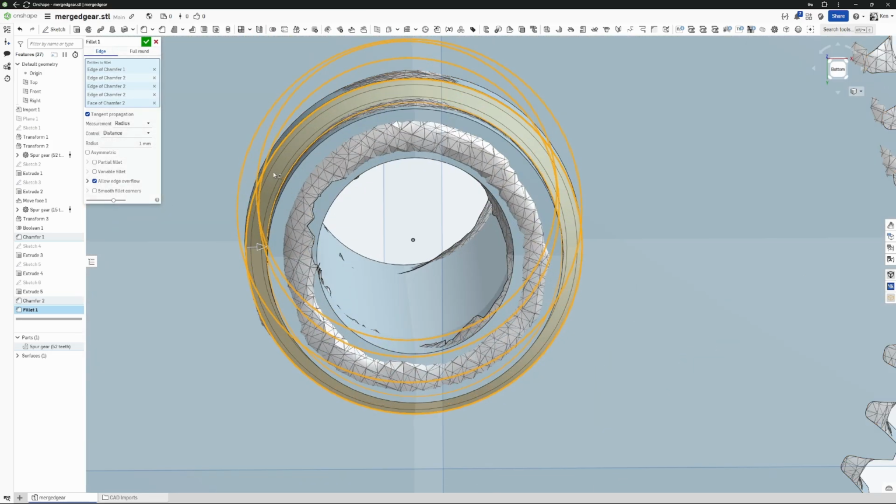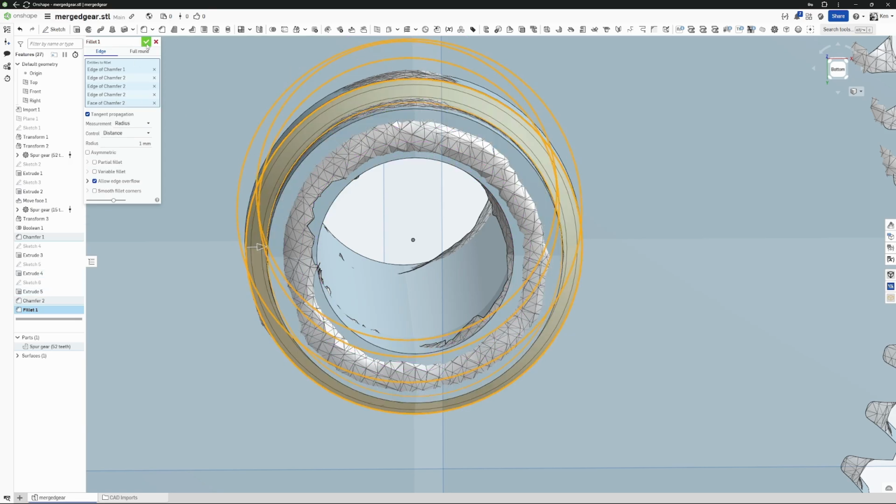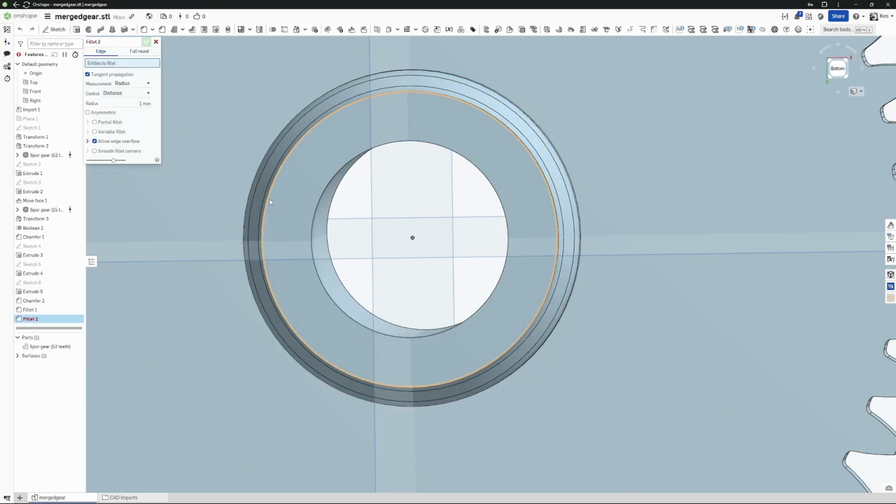And I'm actually going to grab these edges here. It's just, nope, maybe not. All right, those ones are different. That or my measurements are ever so slightly incorrect, but everything can be adjusted.